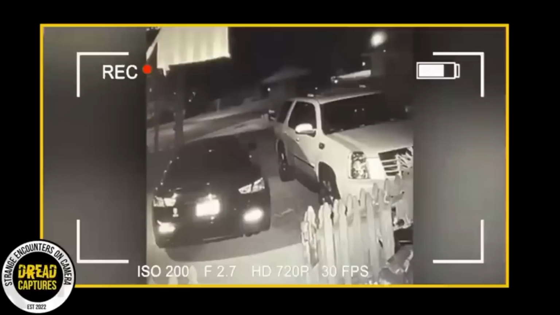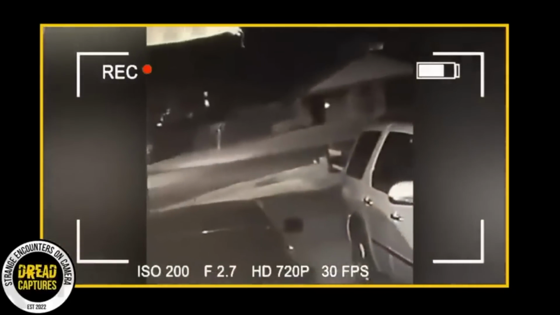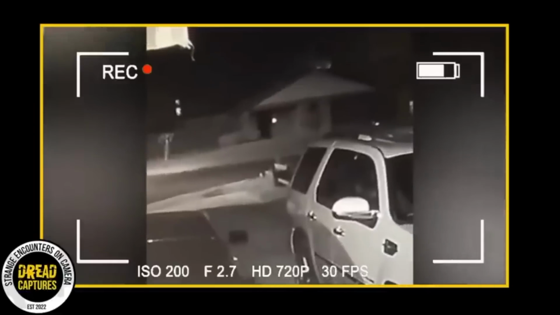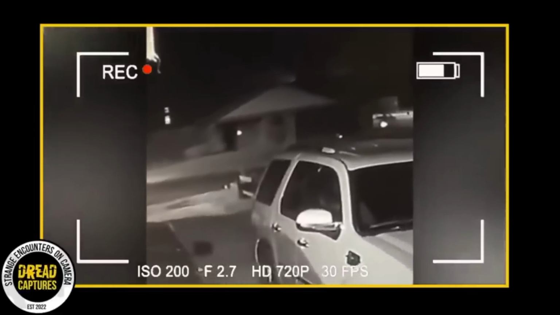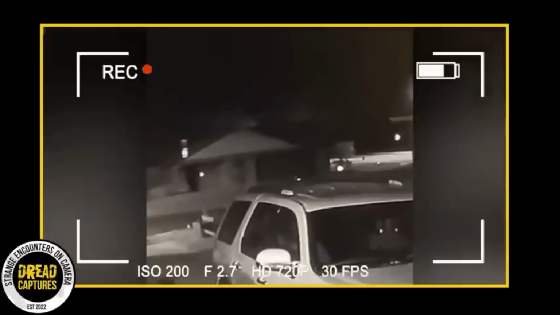Oh, hell no. You could hear the homeowners' voices. I mean, they're in the background of this video like, what's going on? They're adamant that the lights don't belong to any type of drone or anything else in the area that they have. And I will say, to be fair, based on the footage, it doesn't really look like any drone I'm familiar with, but it's pretty puzzling.